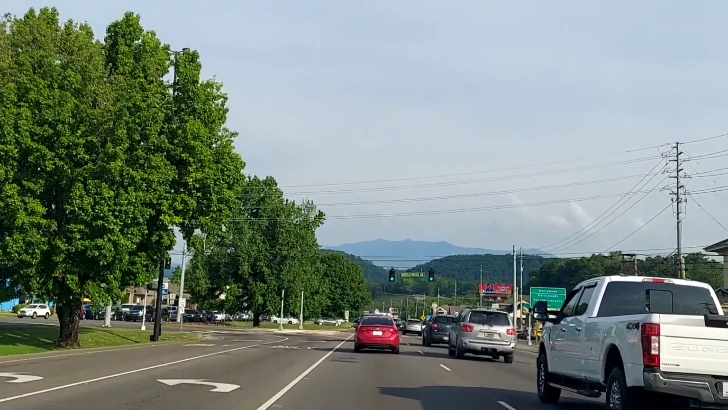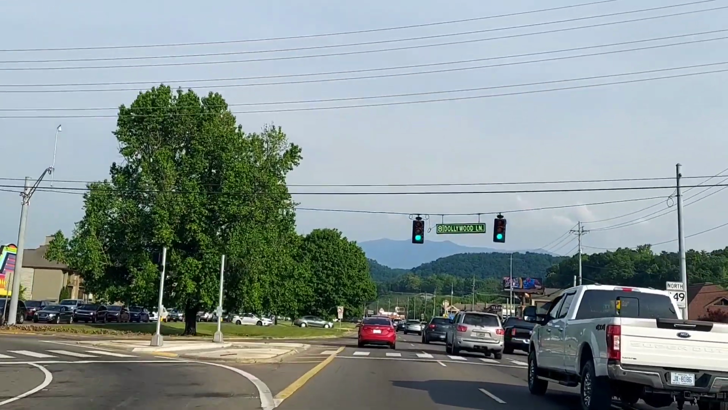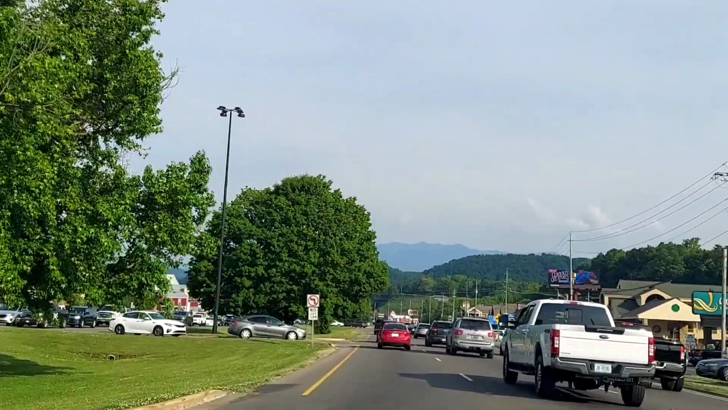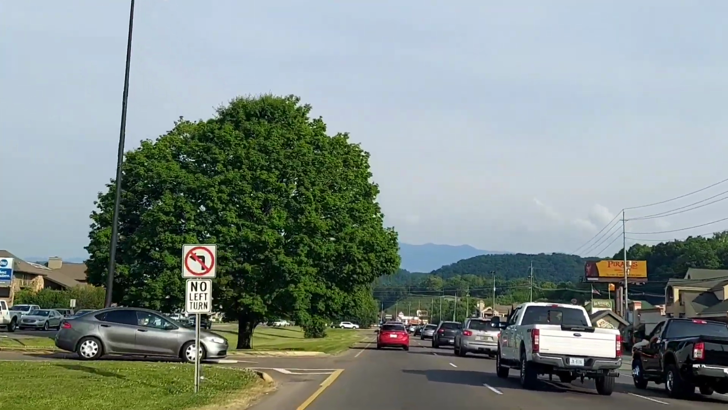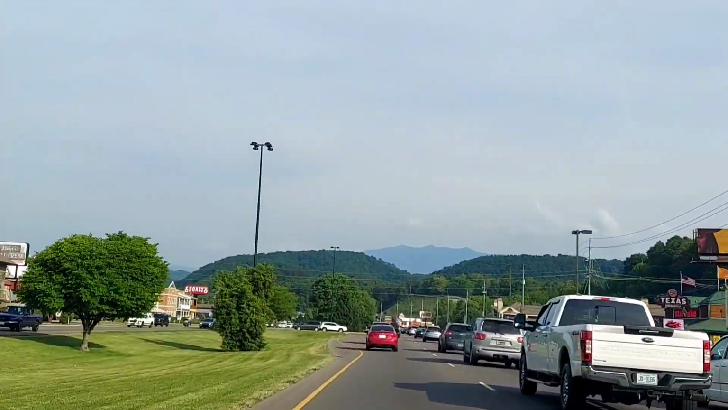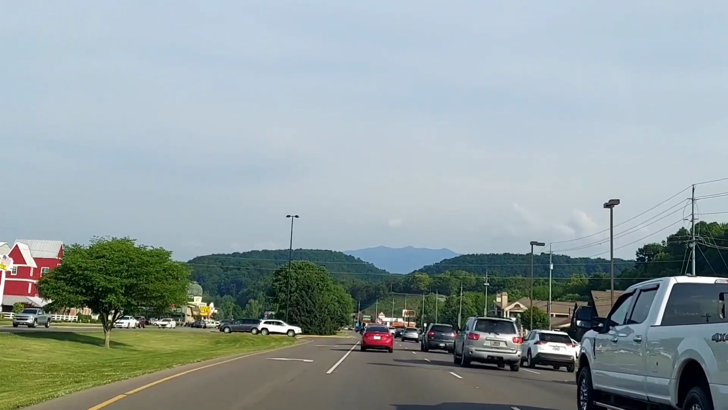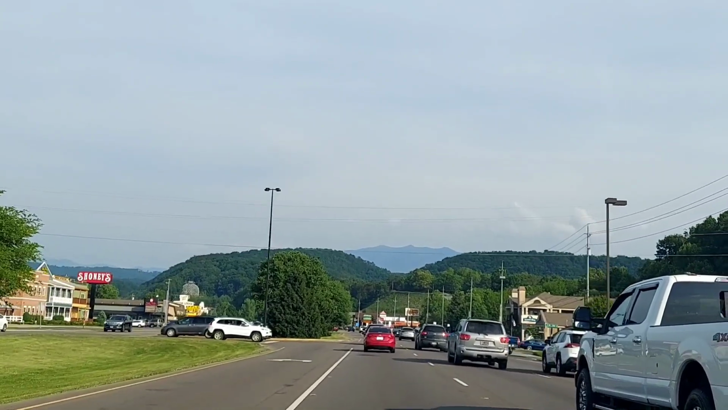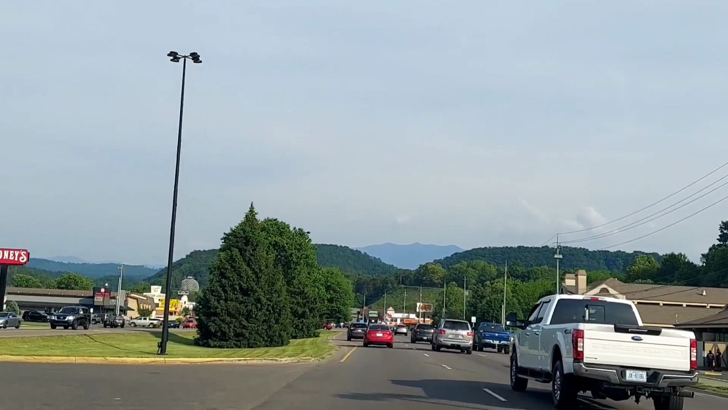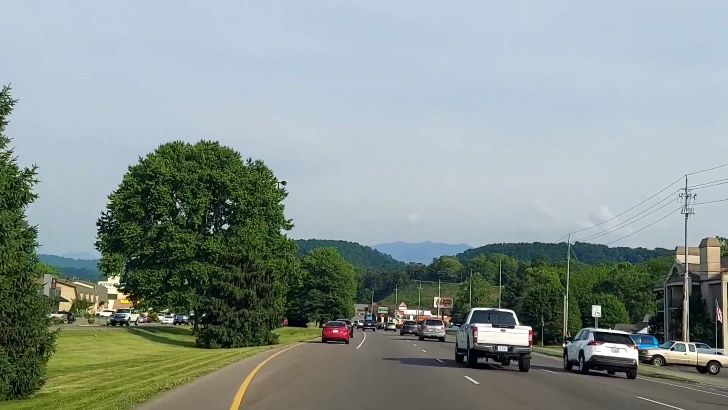LeConte Center, you'd make a left here to get to the LeConte Center and the new parking area. If you just make a left right here on Dollywood Lane, there's that new parking area with the people mover bridge over the top. Plenty of parking. No want for parking. I know everybody wants to have the first parking spot by the door. It just doesn't work like that, you know. Not everybody can have that, but they do have parking there, and it's a nice walk. It's really beautiful because the people mover bridge goes up high, and you can see the Smoky Mountains. Very, very nice.